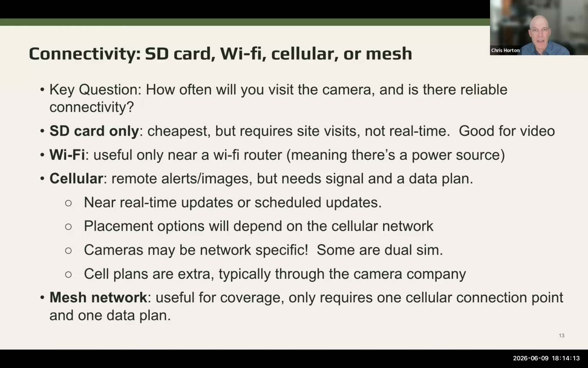Connectivity is a big one depending on your location. If you've got constant access, meaning you're on the property all the time, then maybe you only need an SD card, which you have to walk around and pull from the camera itself. If you're not there or the cameras are spread out, Wi-Fi, if you've got a power source, if you've got a router that's got an always-on Wi-Fi connection, that may be an option for you. If you've got something that's spread out or you can't access or the camera's going to be farther away, cellular is kind of the de facto standard for a lot of these cameras.